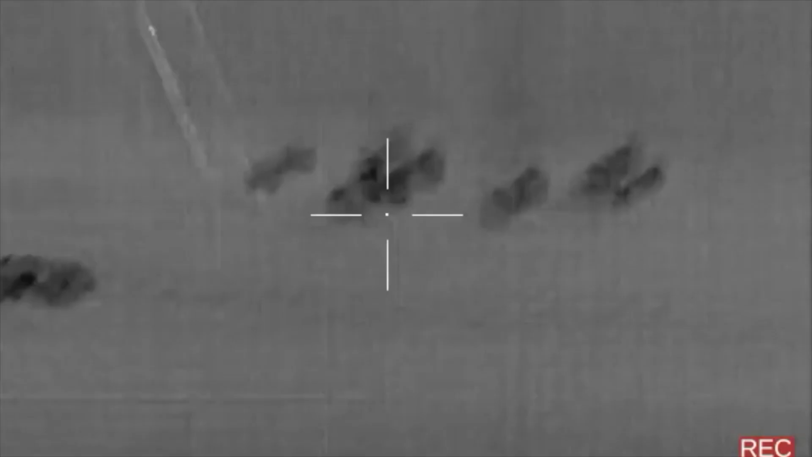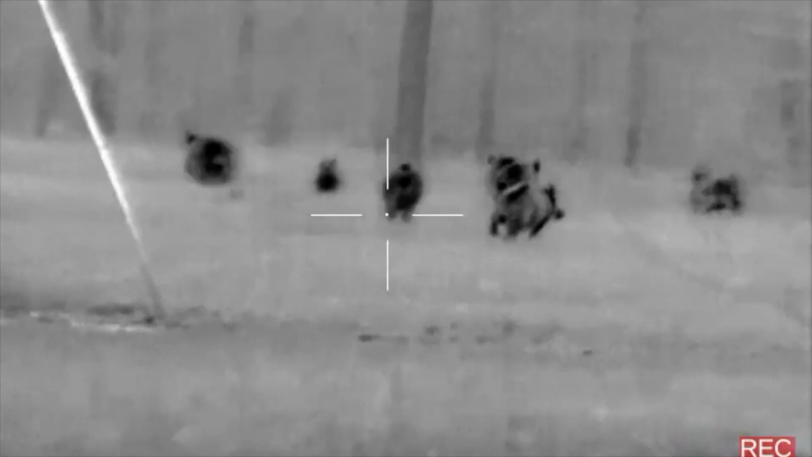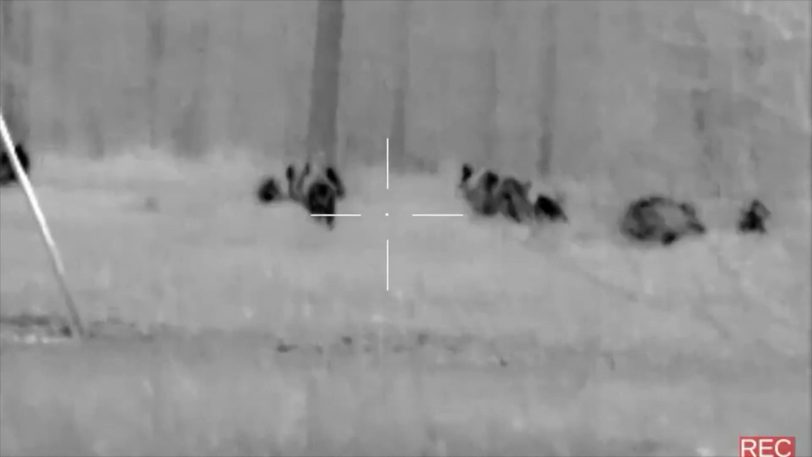It looks like I got a quartering-away shot on this big boar and a Texas heart shot on this nice sow. I will ask the landowner to keep an eye on buzzards in the coming days.